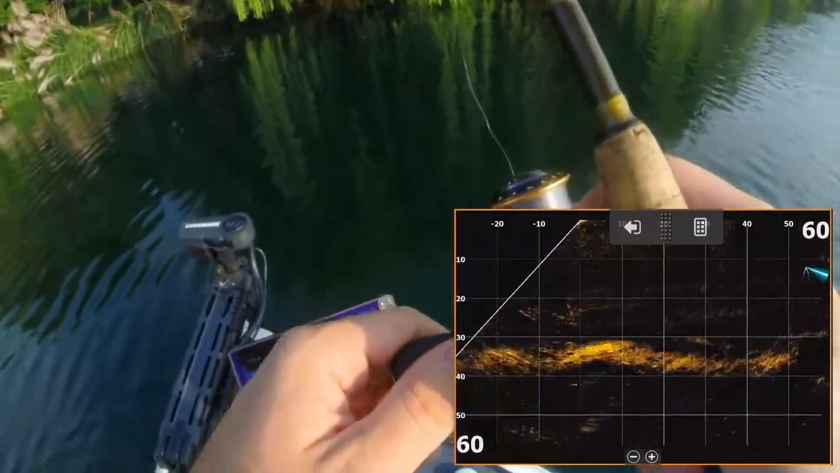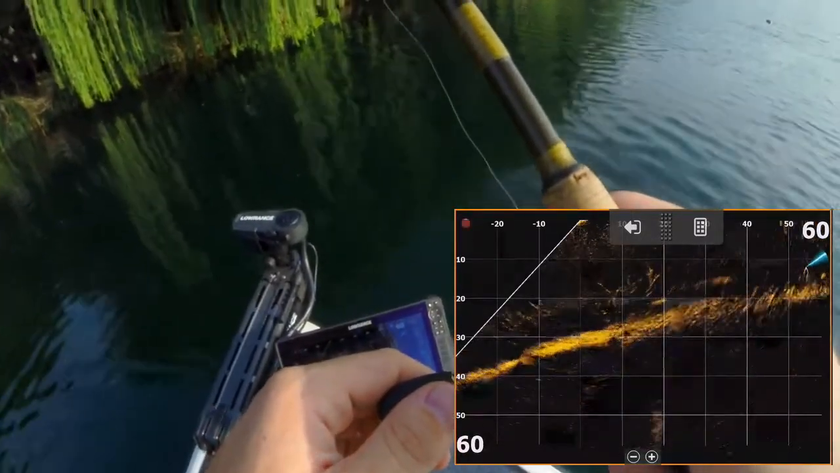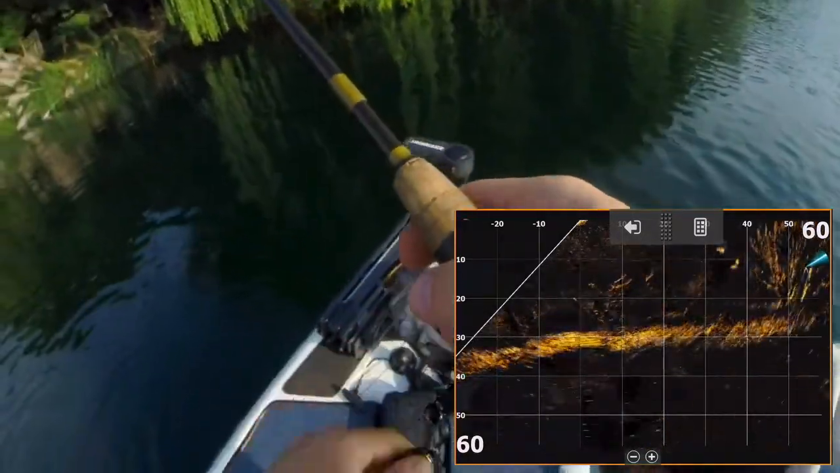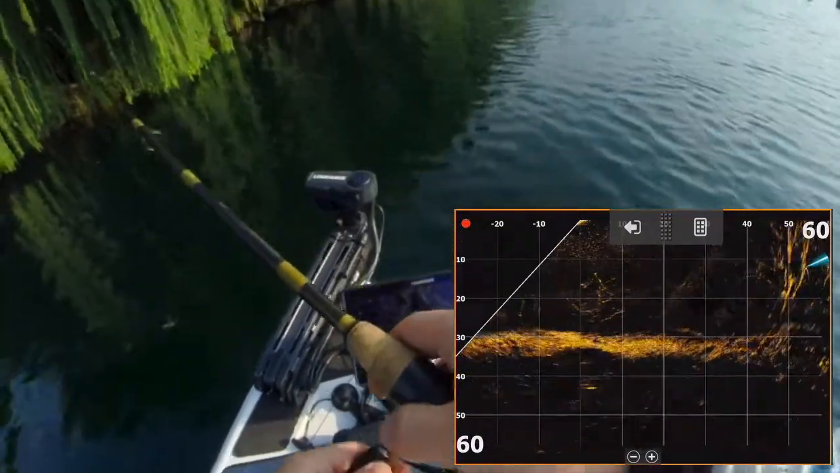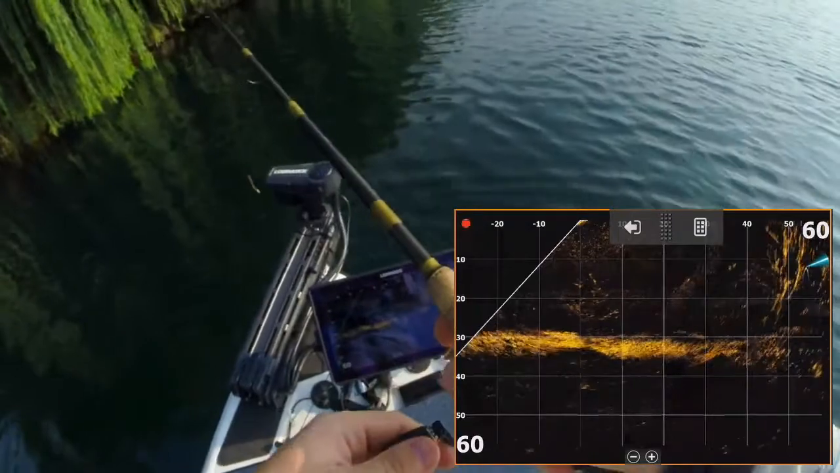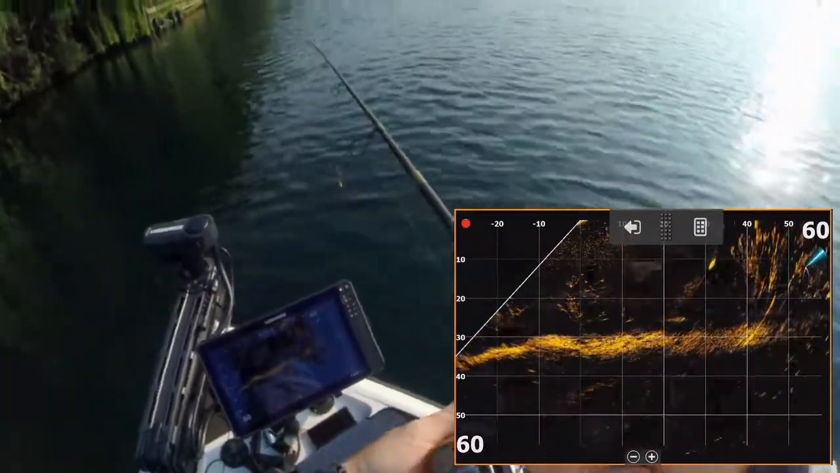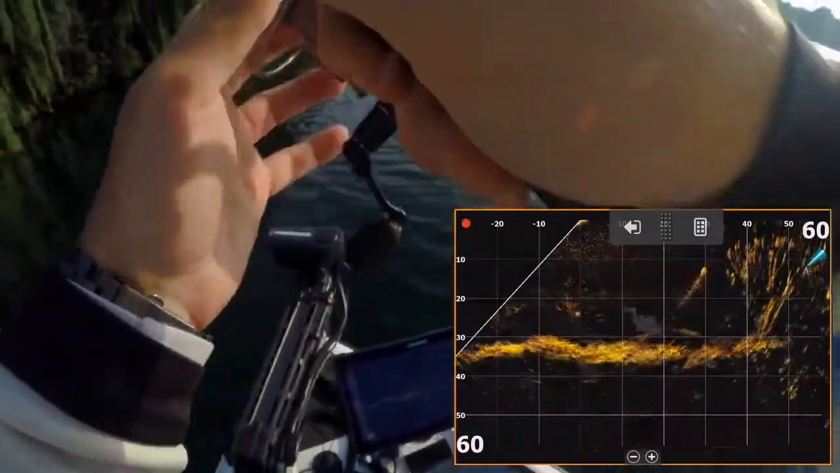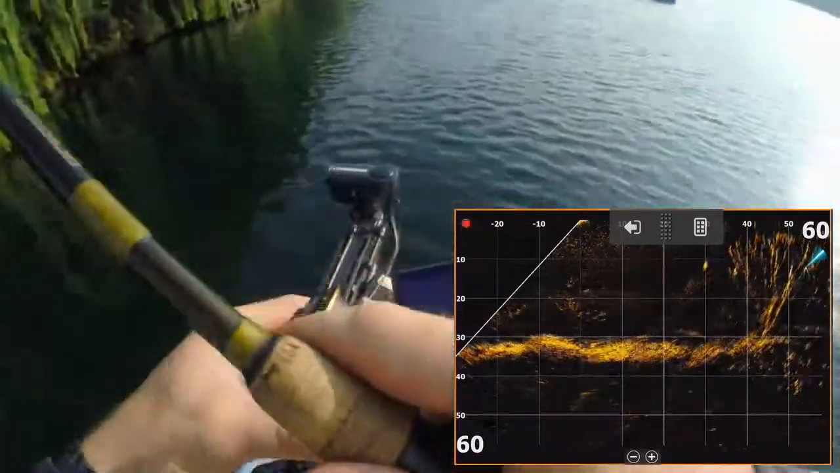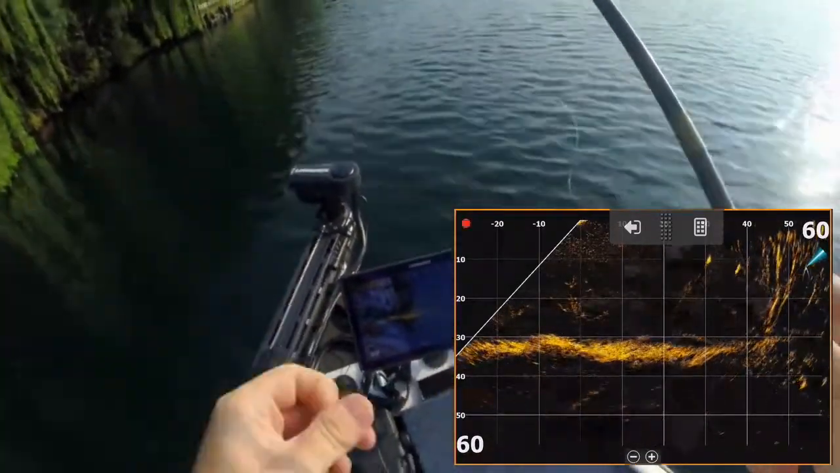So here I've moved off the structure slightly, and you can see that is 50 foot away, and we're getting that entire tree in. So I'm just letting the trolling motor turn slightly. Let's just get that whole tree in, and you can see those fish at 30 to 40 foot away on that tree. Let's give it a cast. Those fish just suspended in 10 foot next to that tree.